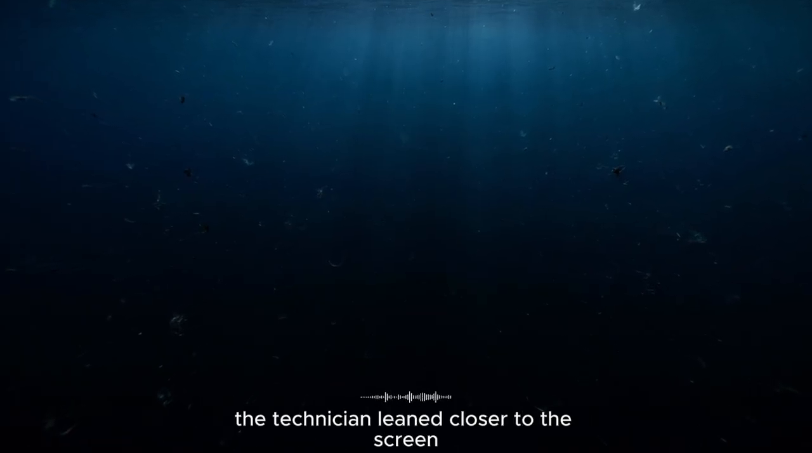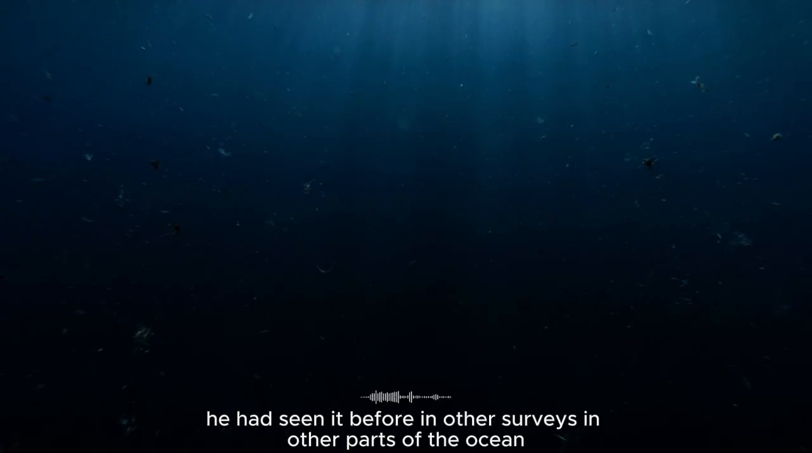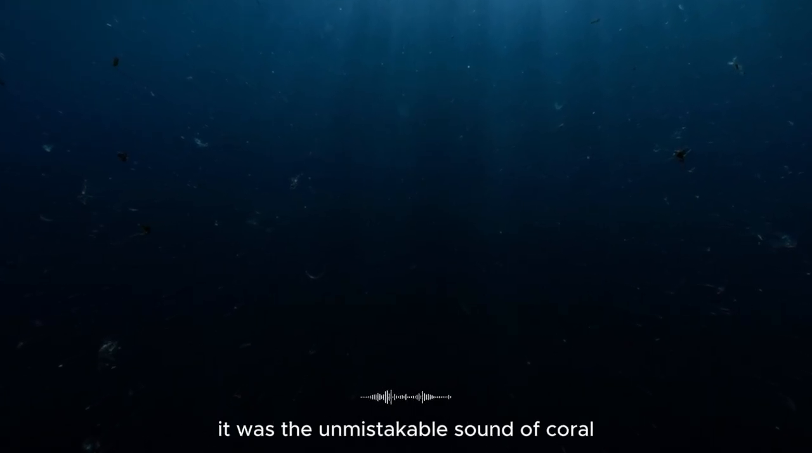The technician leaned closer to the screen, his eyes narrowing. He knew that signature. He had seen it before, in other surveys, in other parts of the ocean. It was the unmistakable sound of coral.